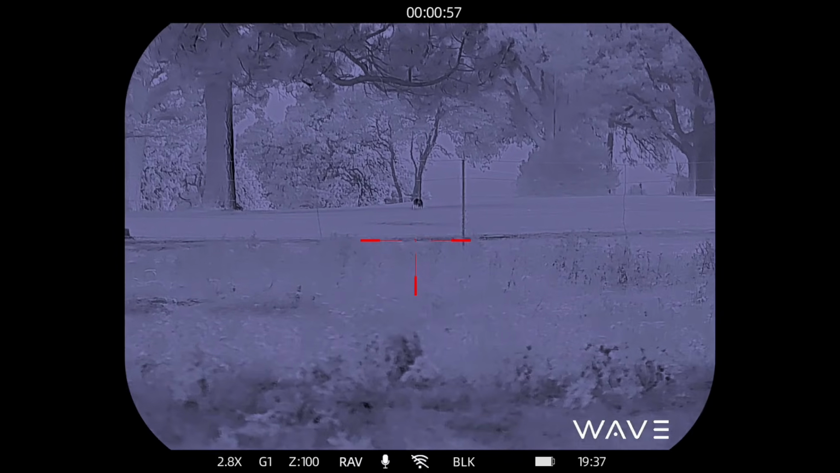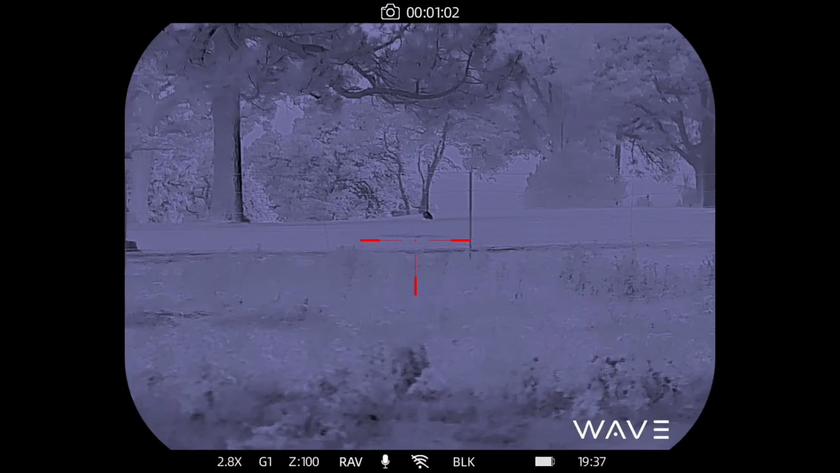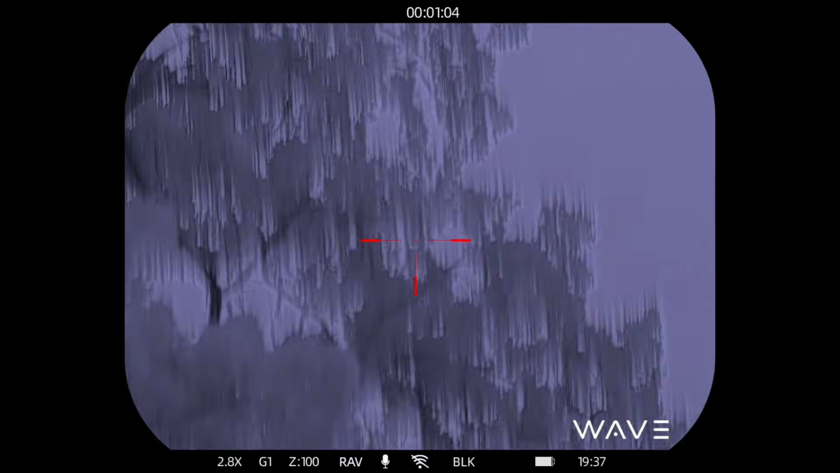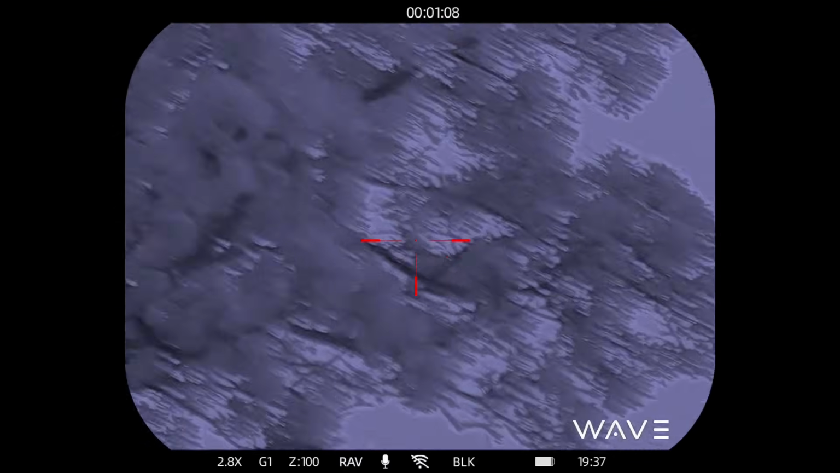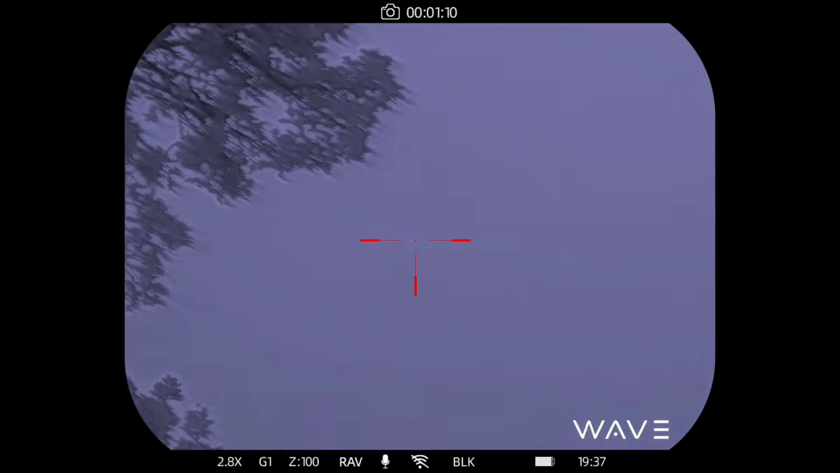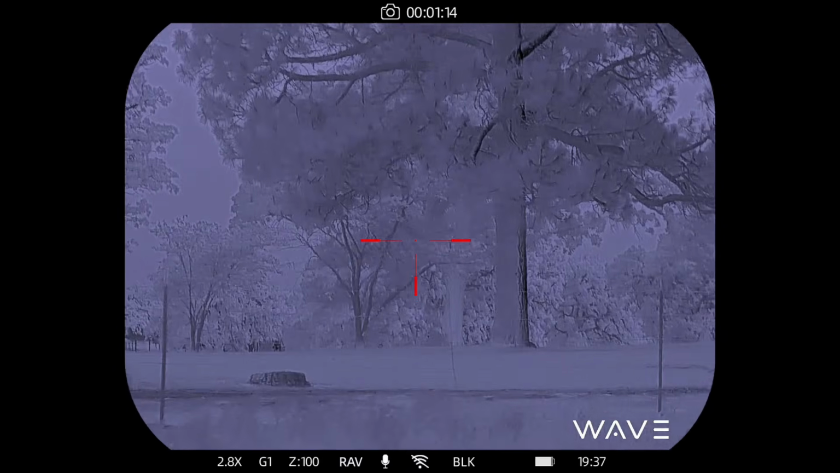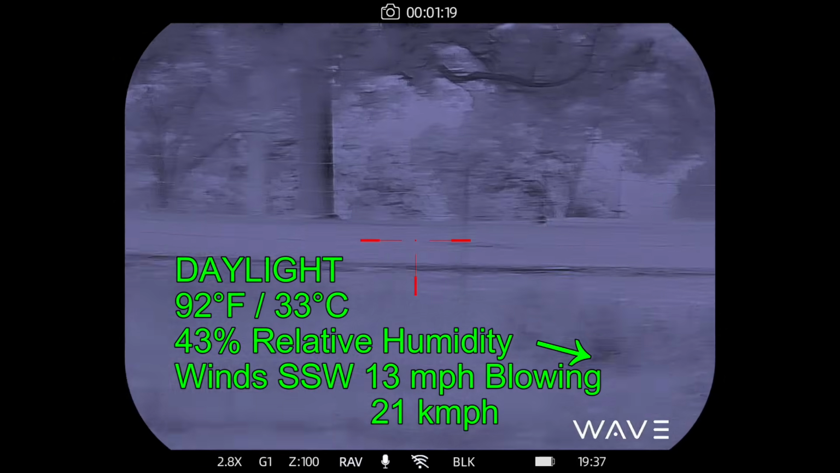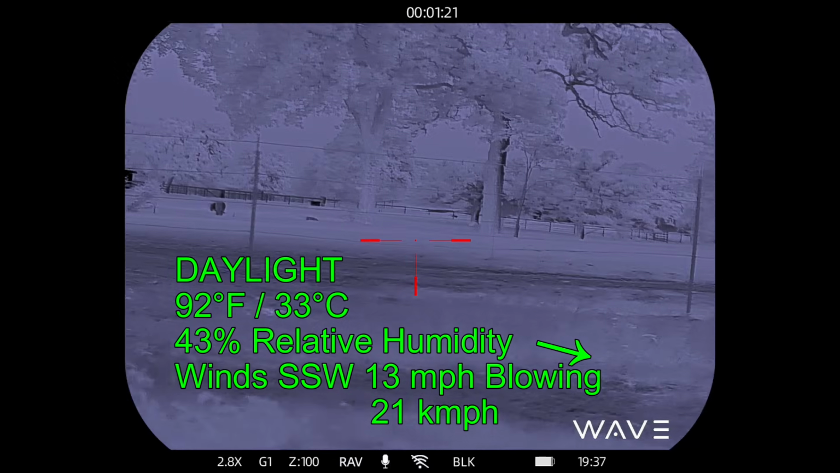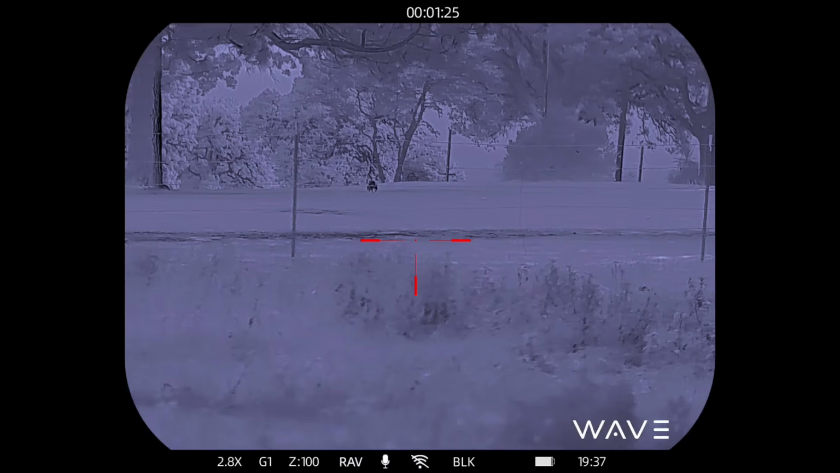Obviously not quite close enough here, and I've got a problem with the fence wires, so I'm going to go ahead and move. And I get to my next point, and there are the piglets. I scan for any other animals. Now they are on horizon almost, but not quite.